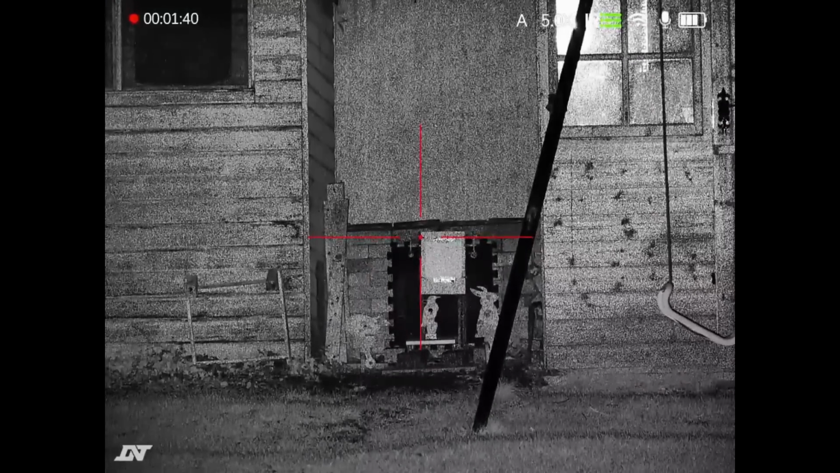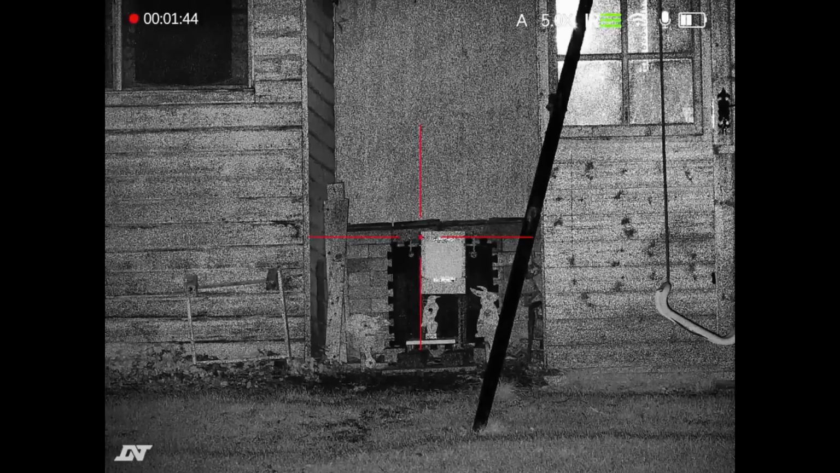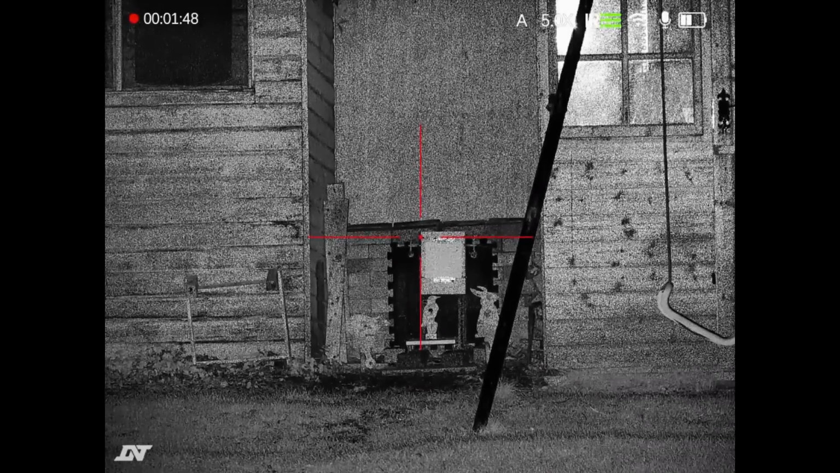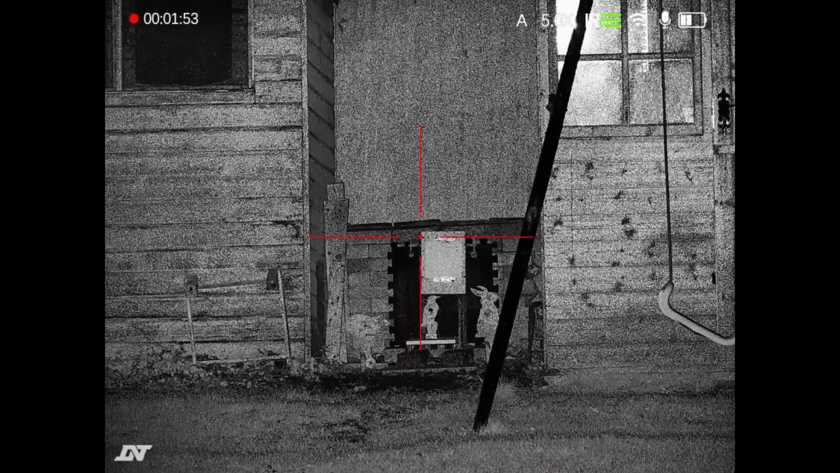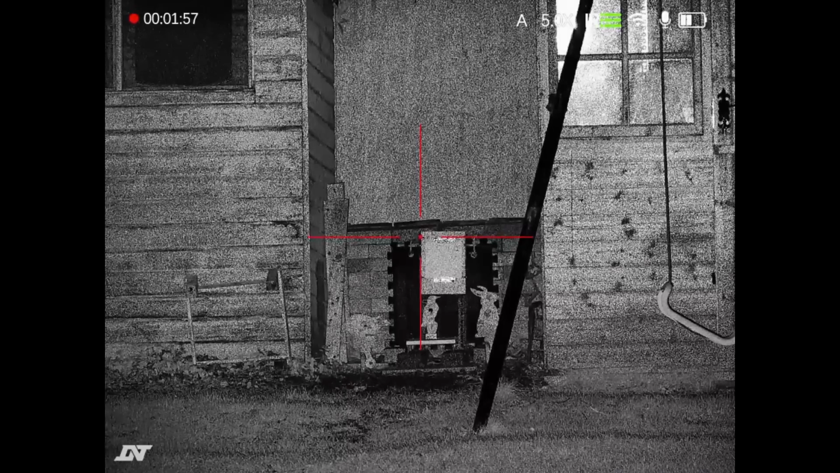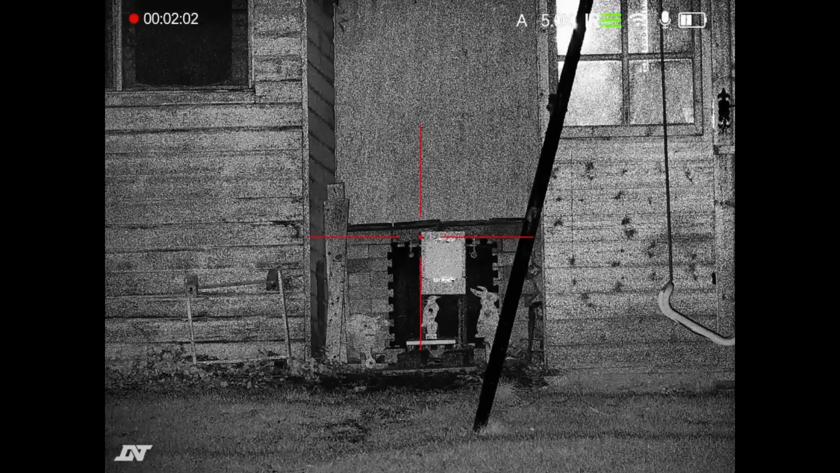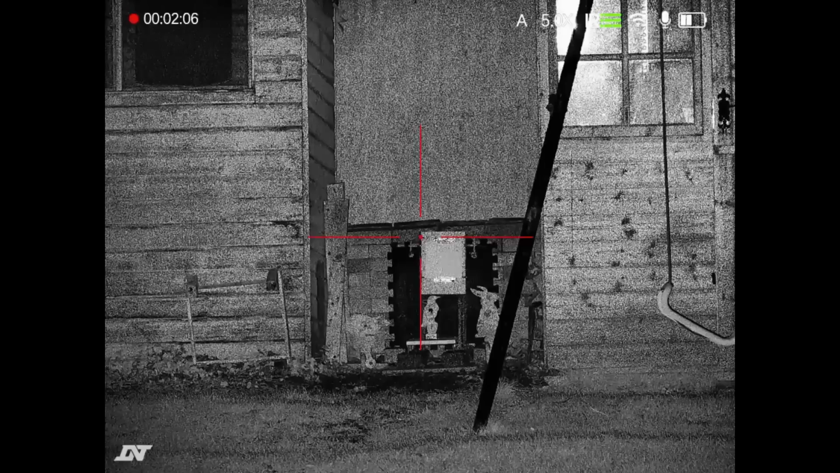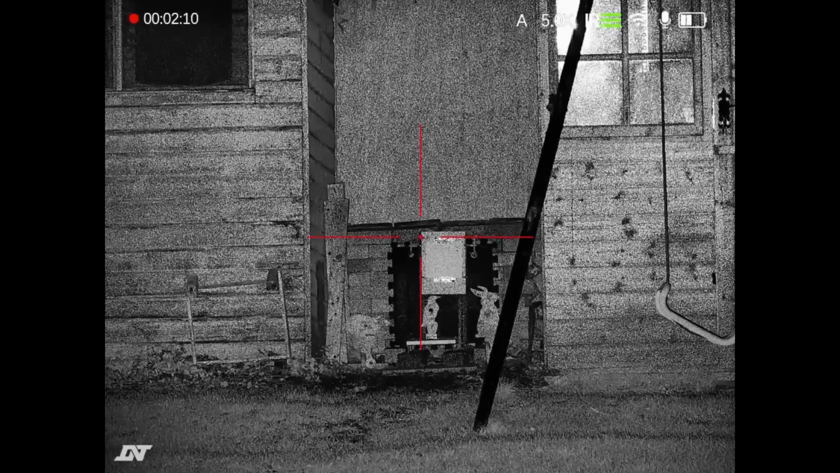Okay, just one thing to note about the IR torch: if you put the scope into standby mode by a short press of the power button, I don't think it switches the IR torch off, because as soon as you come out of standby, the torch is still on. The torch does switch off if you switch the power off. So one thing to remember, if you're going to go in standby for a long period and you don't want to run your battery down, then you need to manually turn the level of the torch down or turn the torch off before you go in standby mode.